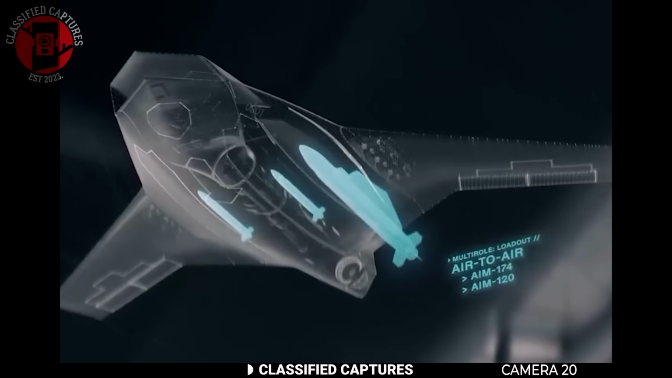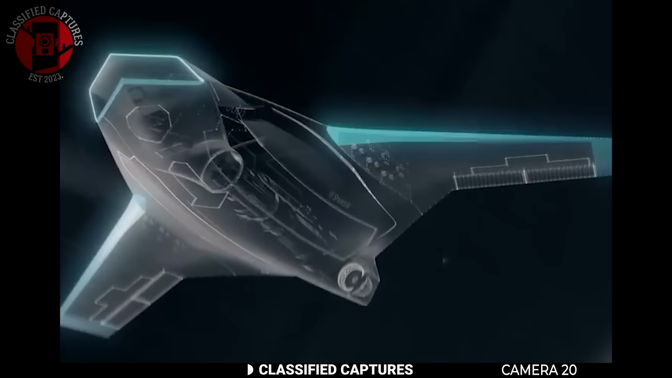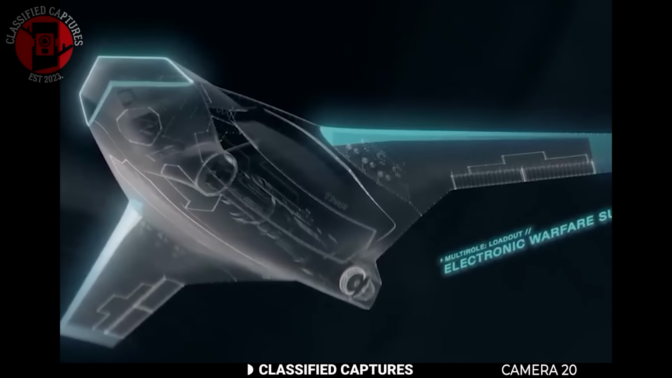But of course, this also raises concerns. If machines can now fly and fight on their own, what does that mean for the future of warfare and human control?